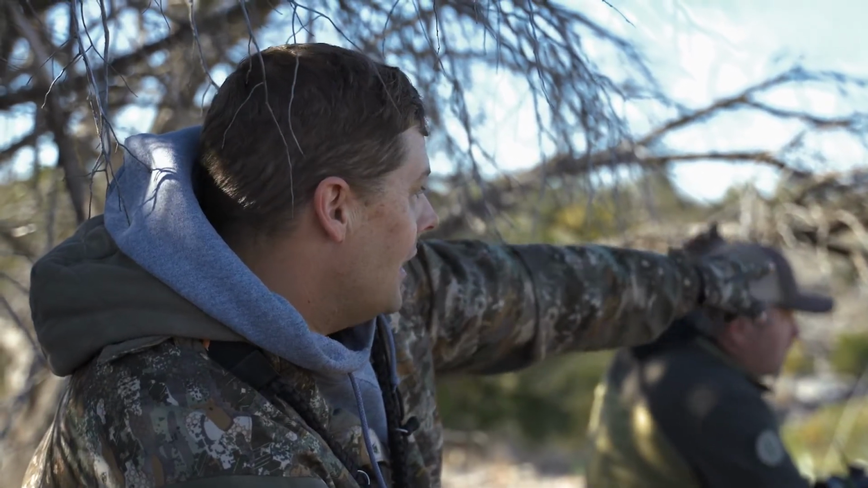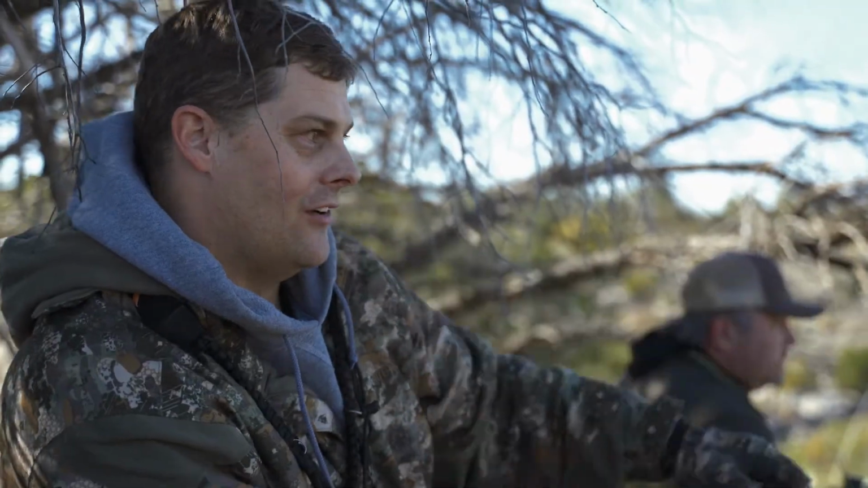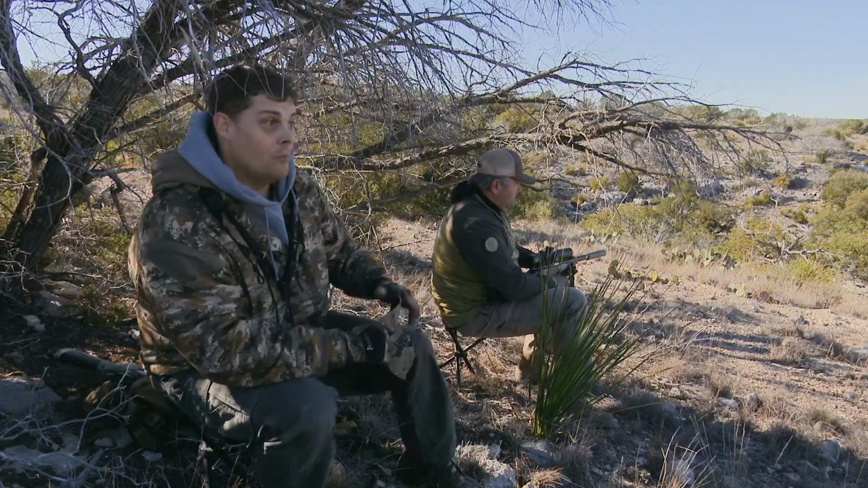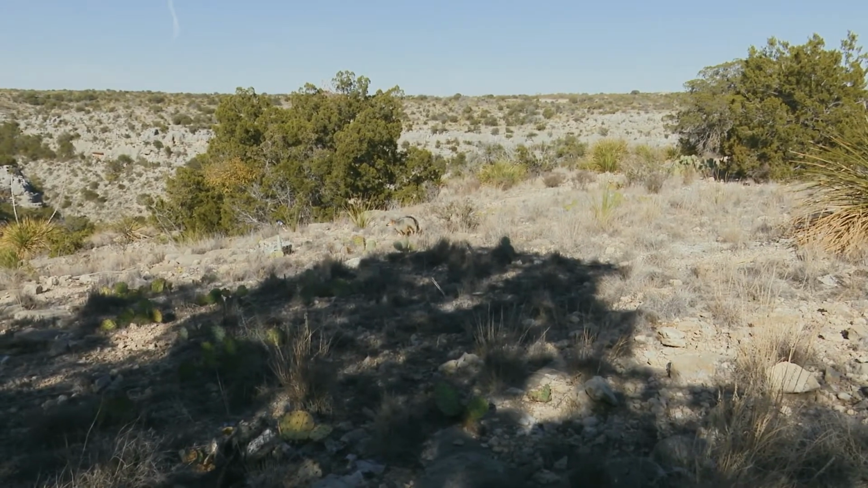And he started squeaking, he saw one coming down that hill over there, so we all got ready. As that one's coming in, I looked, and that first one was standing right there. I was like, oh, don't move. And he came in, boom, dropped him. Well, we knew we had that second one coming. Did you hear him? He started biting the call. Holy cow. I was like, well, that was cool. Boom, dropped him right on that one.